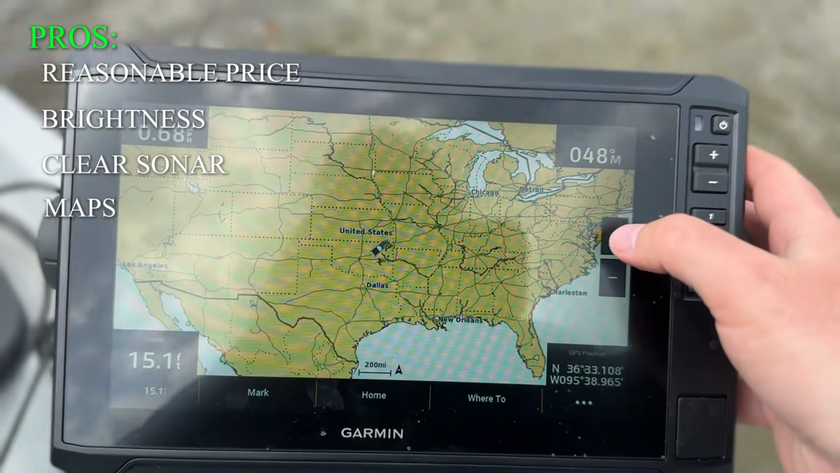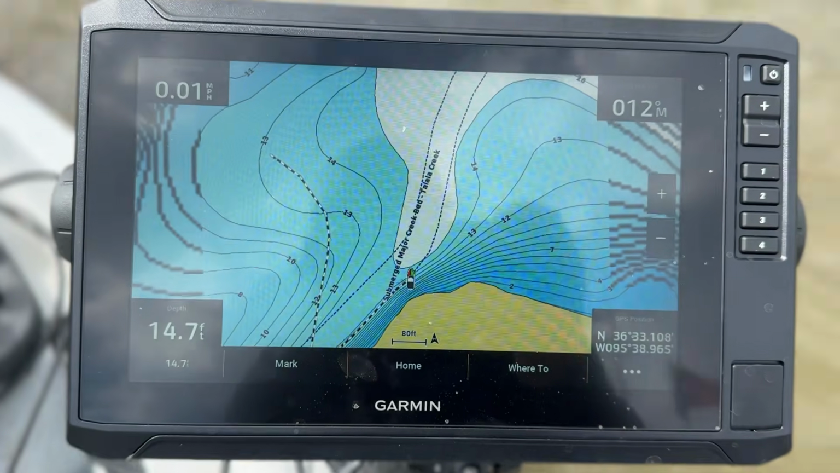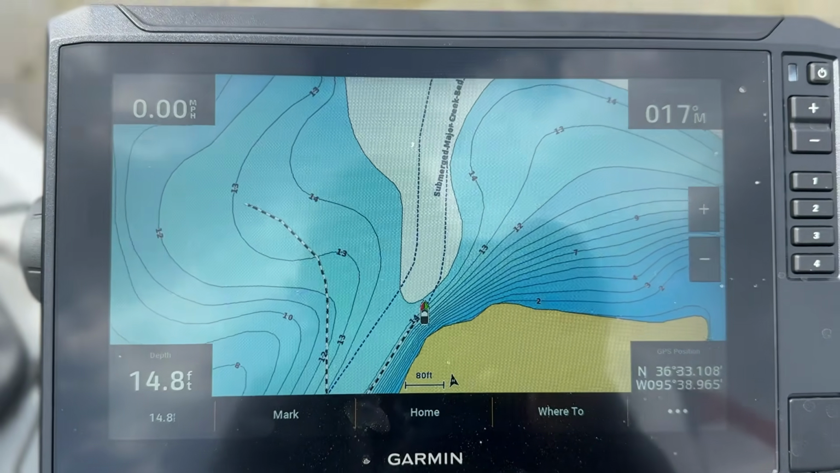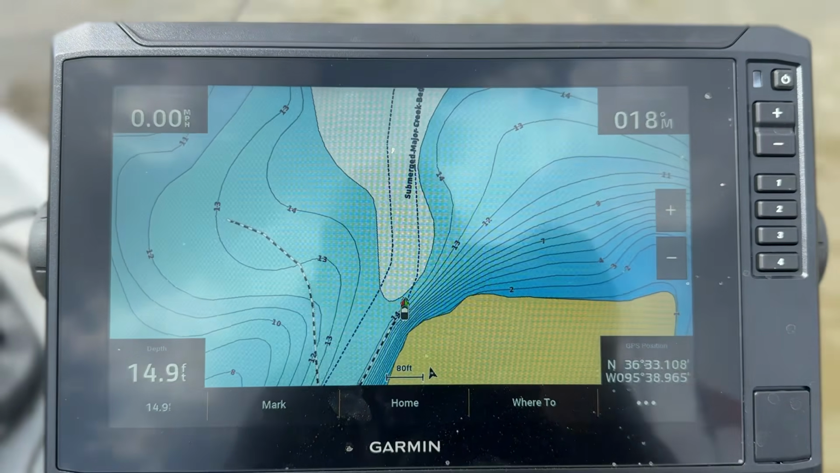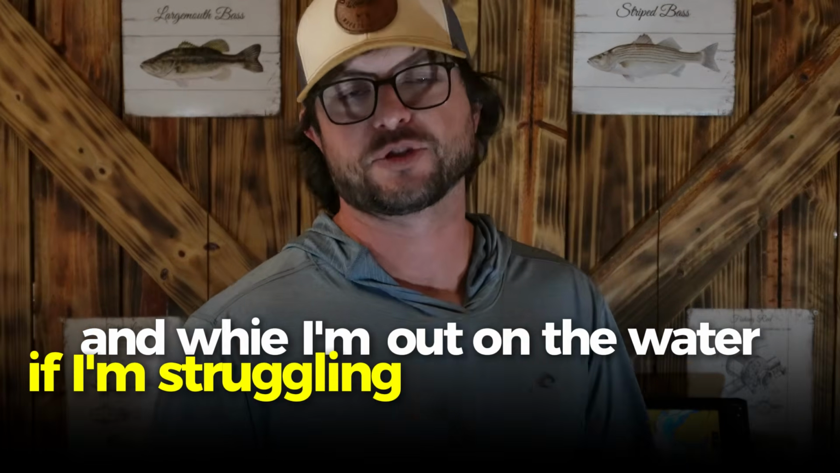One of my favorite features that the average angler always overlooks are the maps. And I've always been impressed with Garmin maps. And this is simply because I find fish with these maps that I would have completely missed had I not been looking at them. So I'll go and study them beforehand and while I'm out on the water if I'm struggling to find some fish.